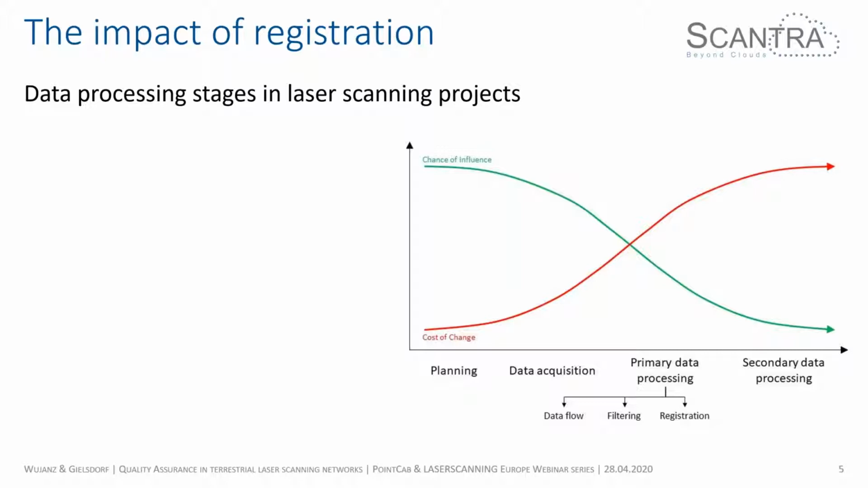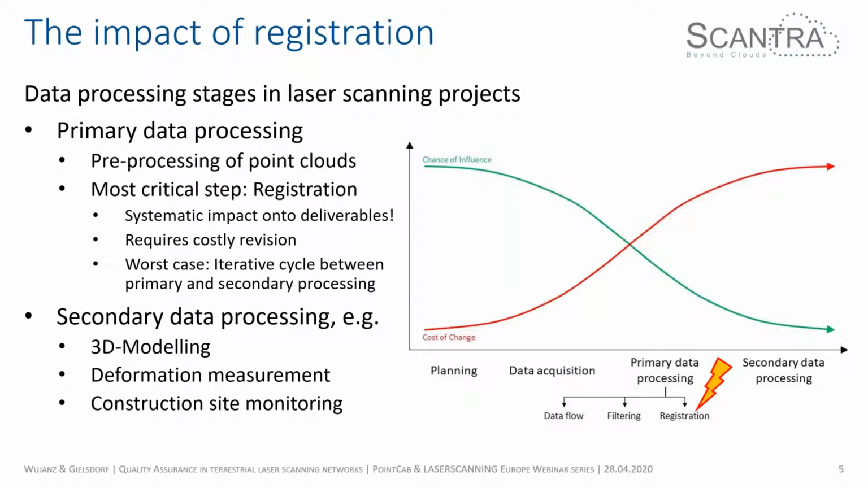So traditionally, or hopefully, you've performed some planning before, then you start data acquisition, then you start primary data processing. That includes three steps traditionally. That's data flow, where you eventually have to convert your scans into a particular format. Maybe you perform some filtering, and if your scan project has more than one scan, then you have to perform registration. And then the secondary data processing usually contains the step where you generate deliverables for your client, where you actually add value to all these points.